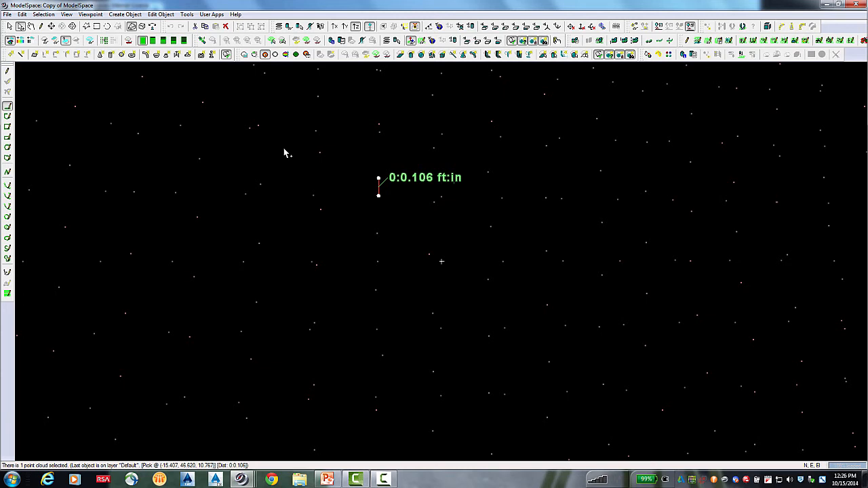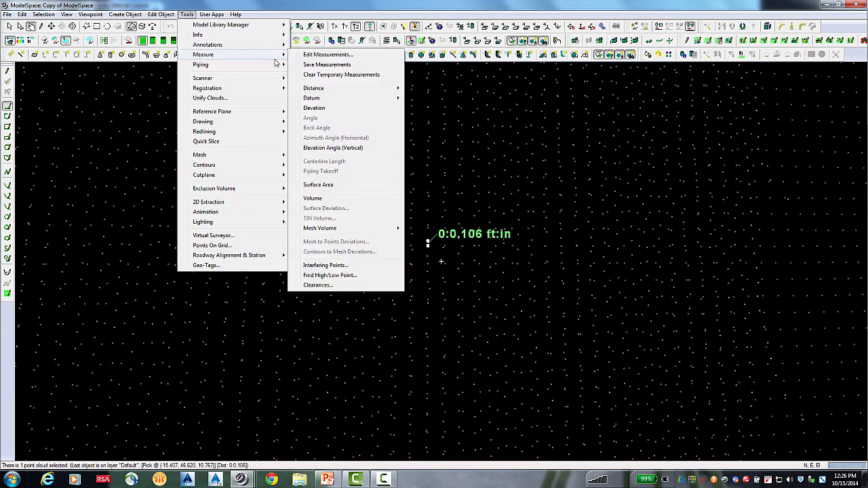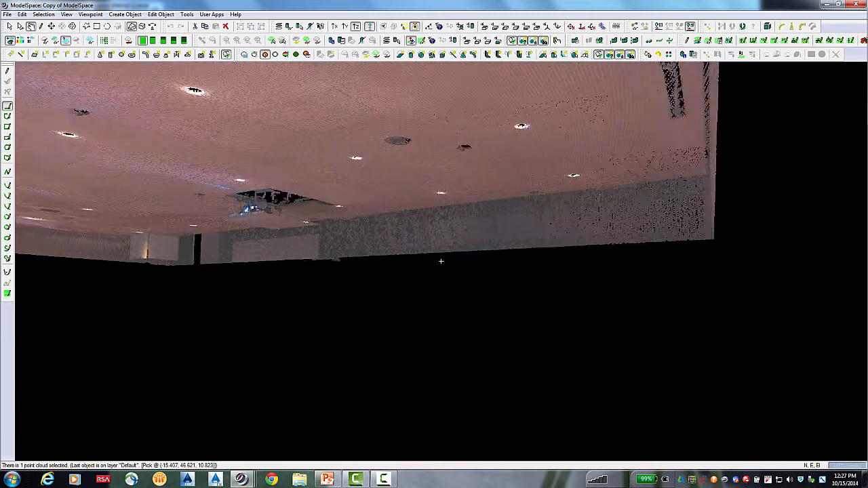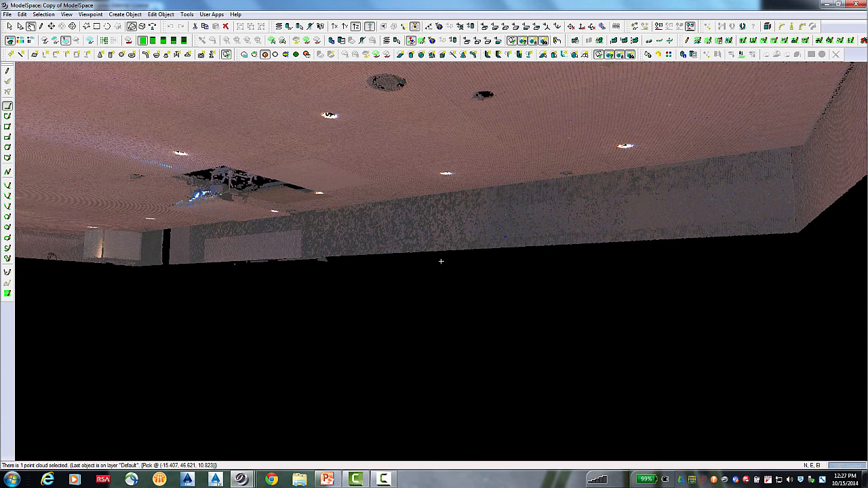So I'm just barely over 1/10 of an inch resolution on this wall. But I can also then pick on this wall and then fly over to another wall and pick over here to get a distance.